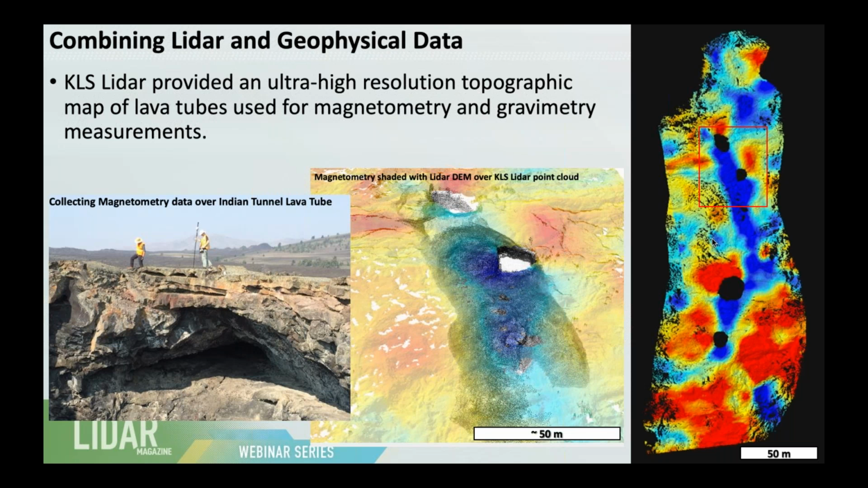And then using that data and the point cloud data, we can then do 3D reconstructions of the tube and its relation to the geophysical data. We also did this for gravimetry, which is subtle variations in the gravity field because of a void space. But this is, call it, a better looking data set than that one.